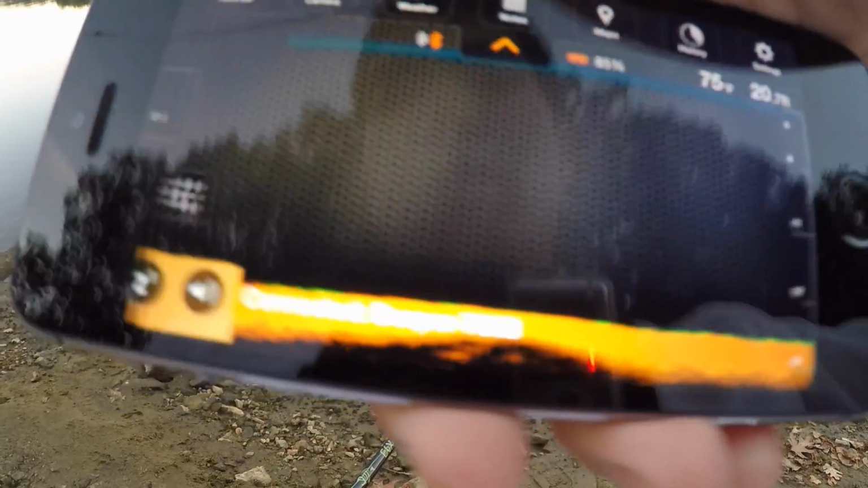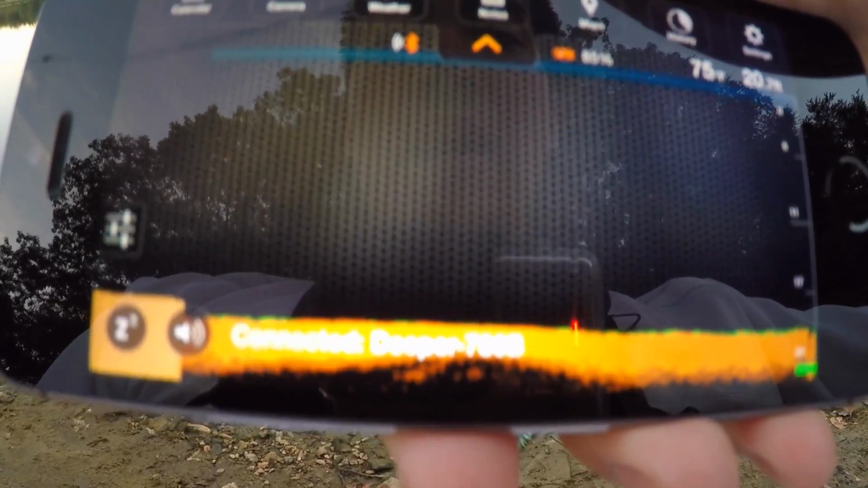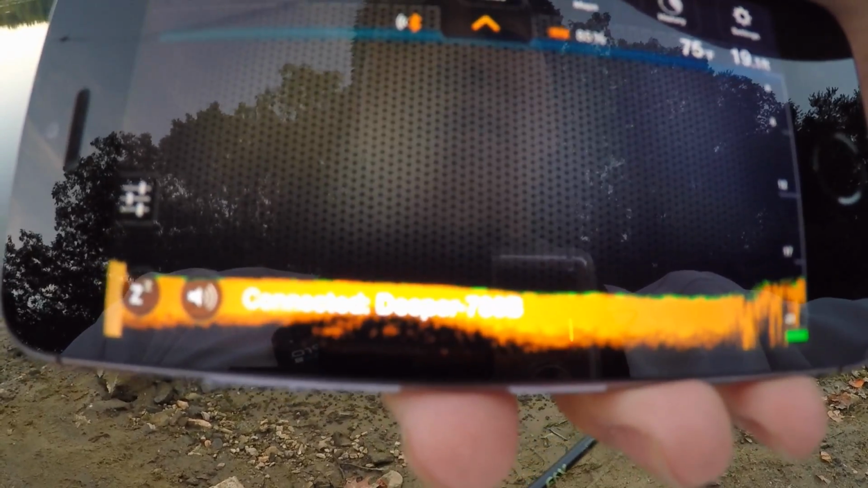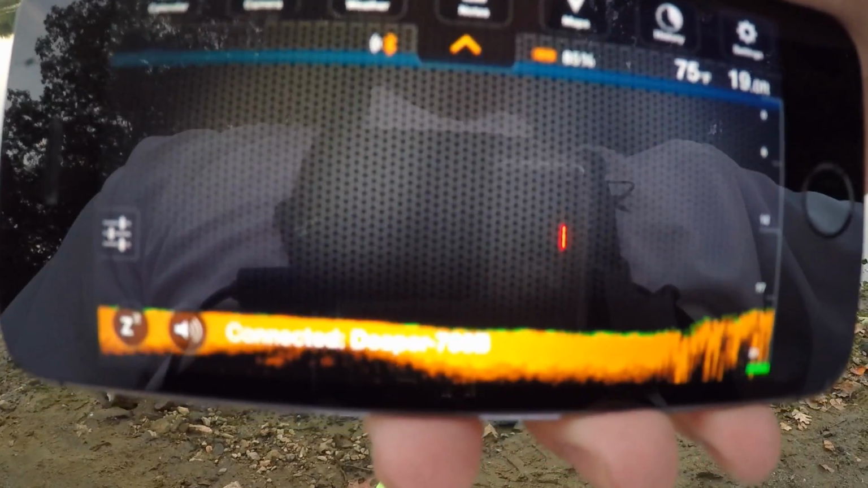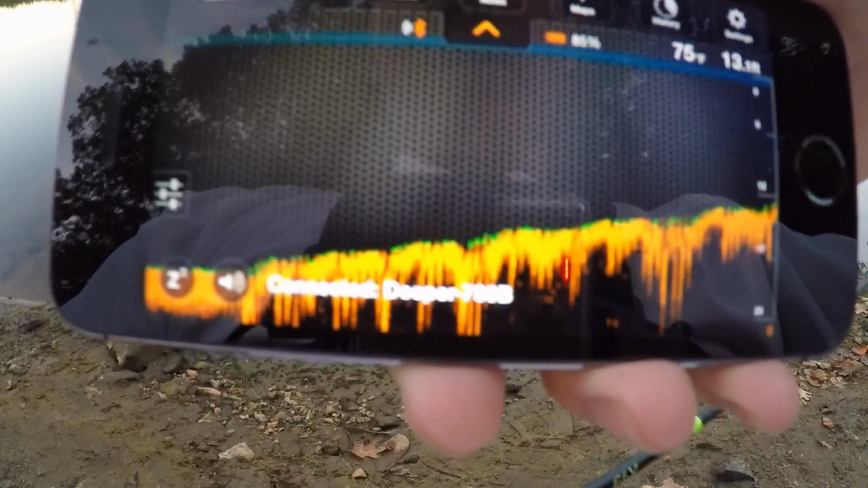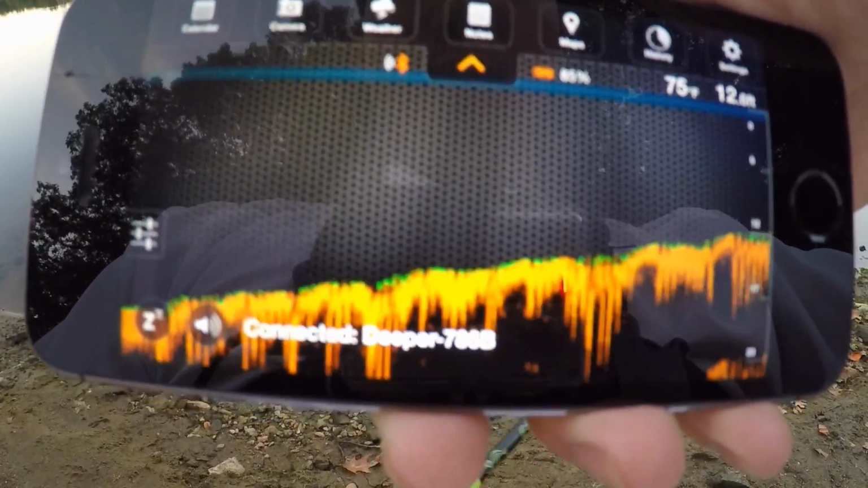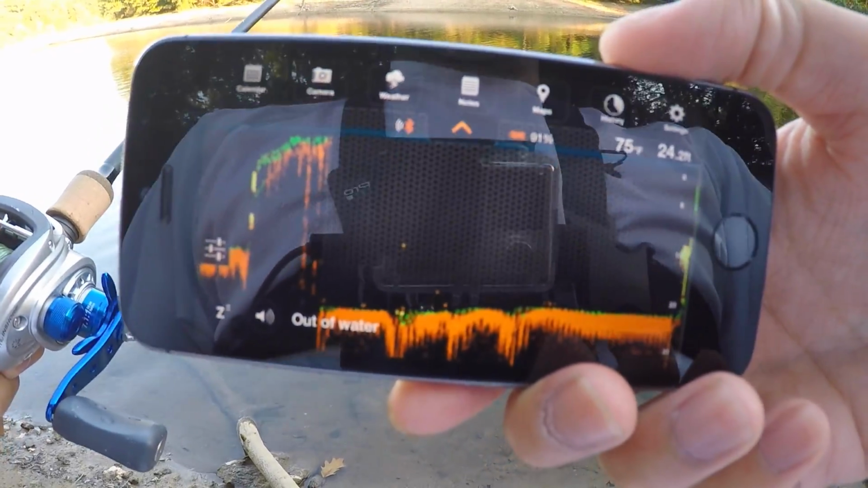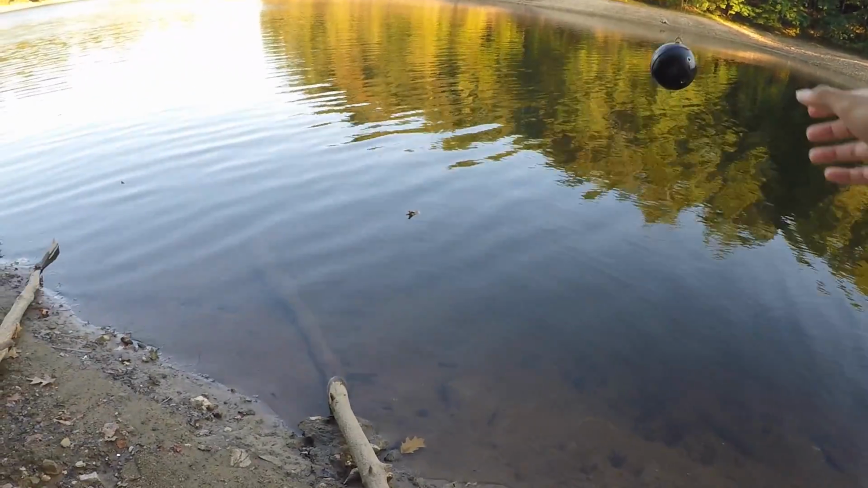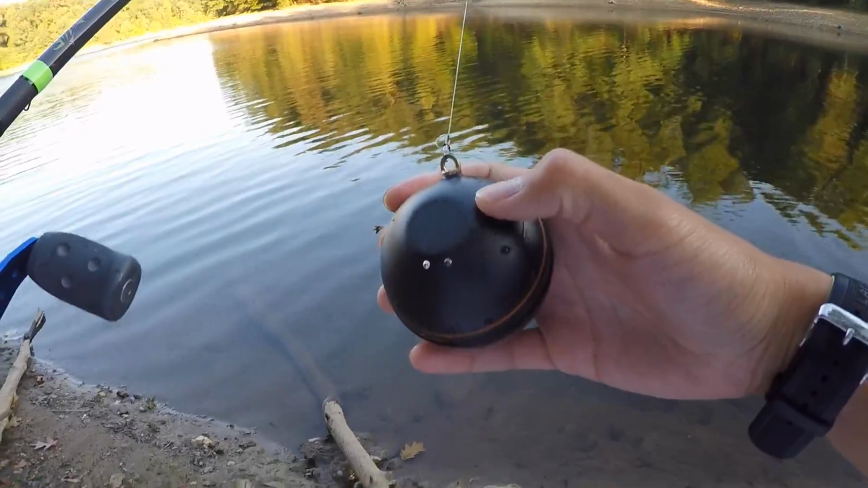So now let's go ahead and close that, and now the bottom is how it was before. Much easier to see what's going on. You can actually see the grass now. You can see whether you're dealing with hard or soft bottom, and you can get a much more detailed look of what's going on under the water using these types of settings. So I definitely recommend them. Alright, right now it's saying the Deeper's out of the water. That's definitely the case, and the Deeper turns on automatically when these metal sensors down here contact the water.